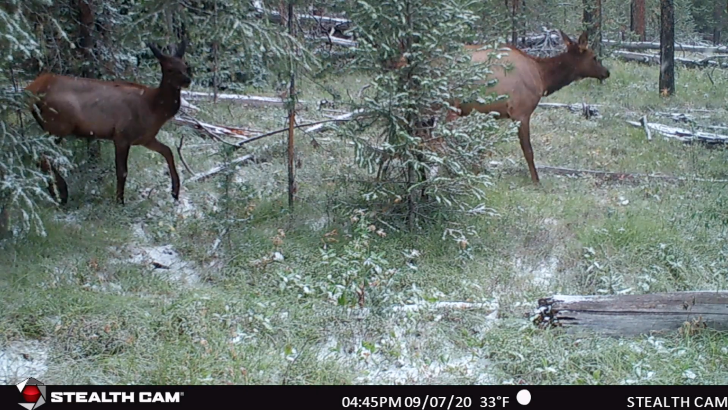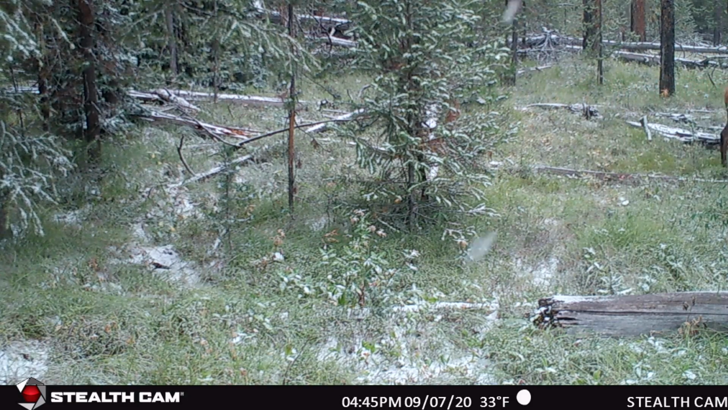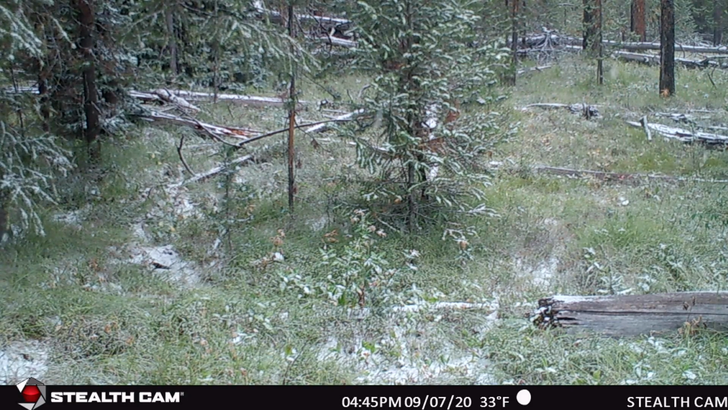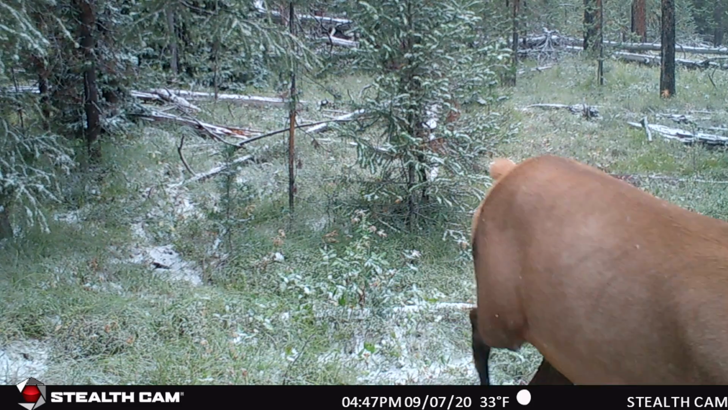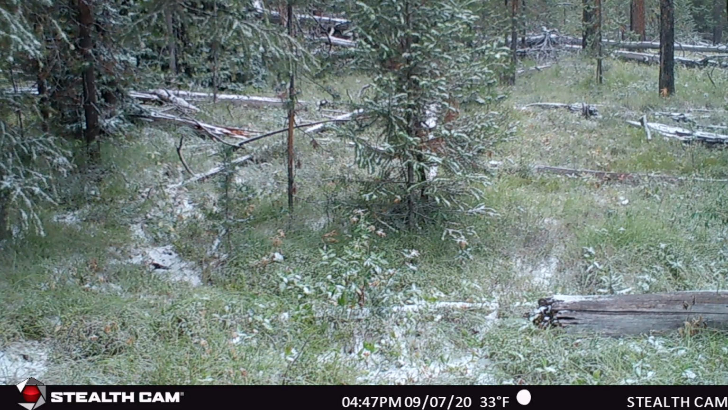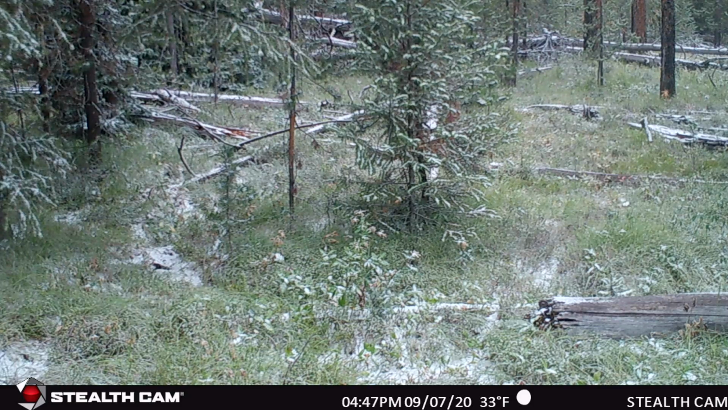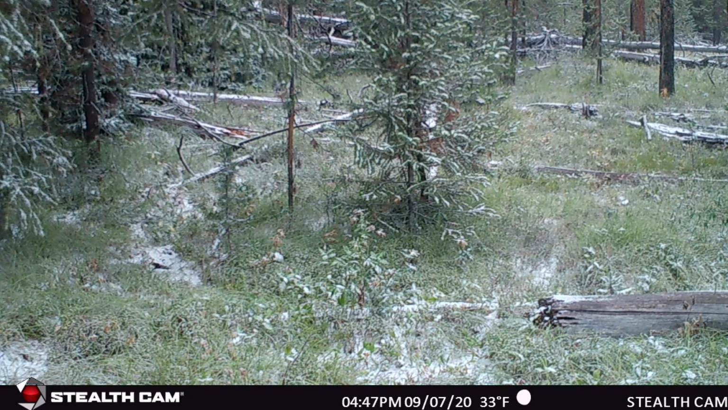So following that, the next day, not even 24 hours, there's a 30-degree temperature swing. I know that a lot of times you're dealing with super warm temperatures in the rut, and you're like, oh, they're not moving around because it's so hot out. But here, it snowed this whole day, and I didn't get a single clip of a bull elk. I just got these cows coming through, and I know that bull was with those cows the night before. Maybe this is just a coincidence, but it's a 32-degree temperature swing, and no bull elk activity on the camera.